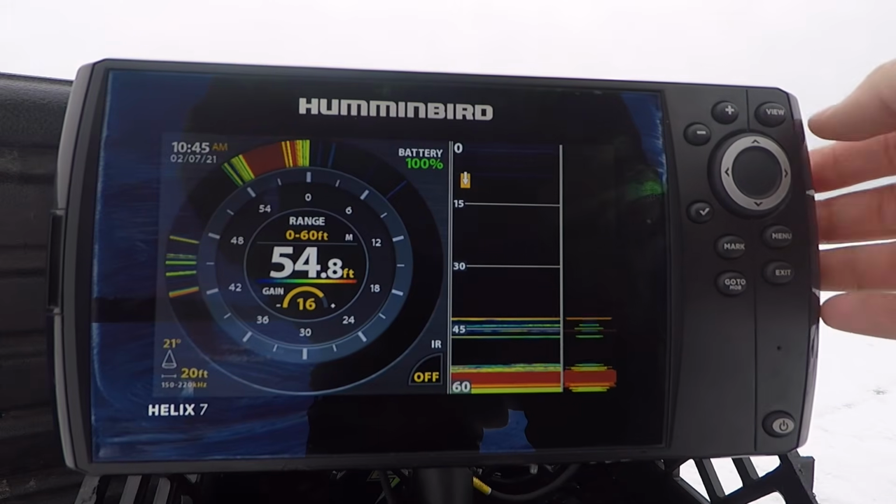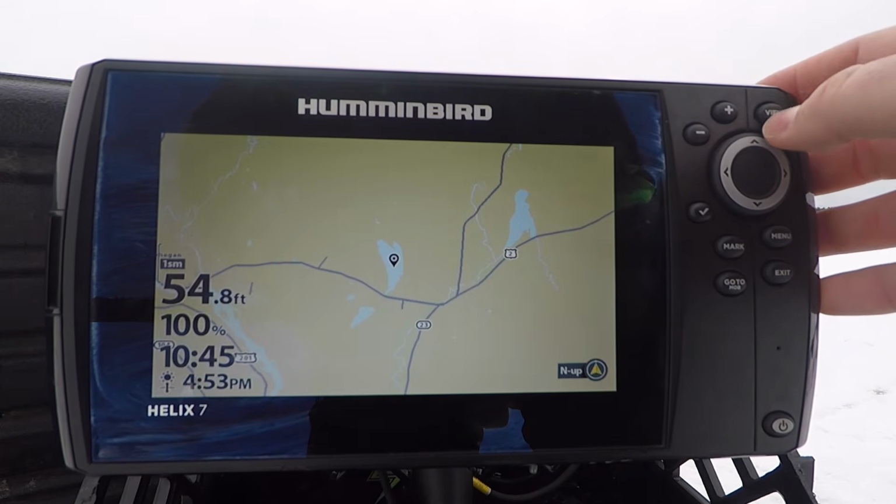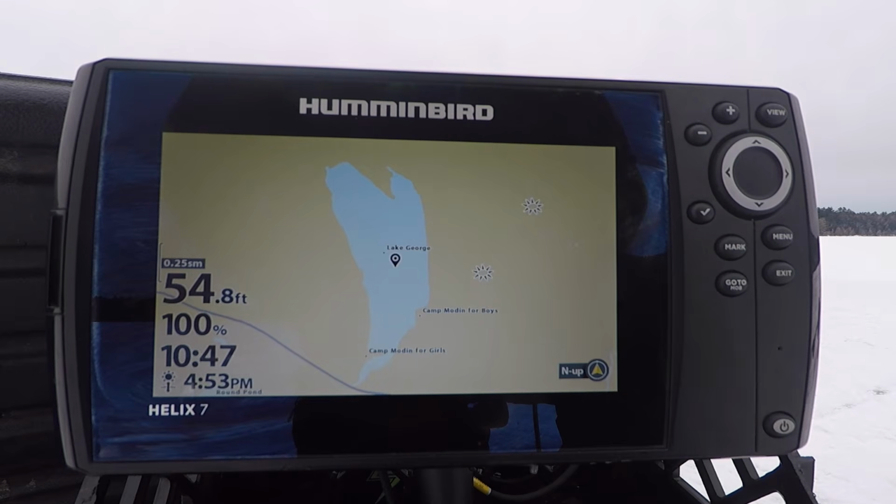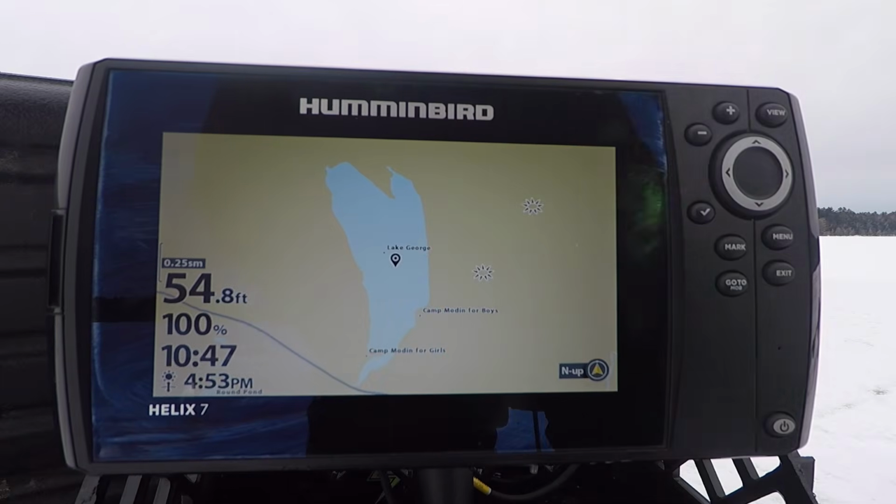So last thing I'm going to show you guys real quick is how to mark a waypoint. So if we go to our map screen and we're going to scroll in, and this is a lake I'm fishing. A lot of you folks in Maine are probably going to recognize this. This is a treacherously slow lake, so if you want to come here and fish a treacherously slow lake, there you go, come fish this one.